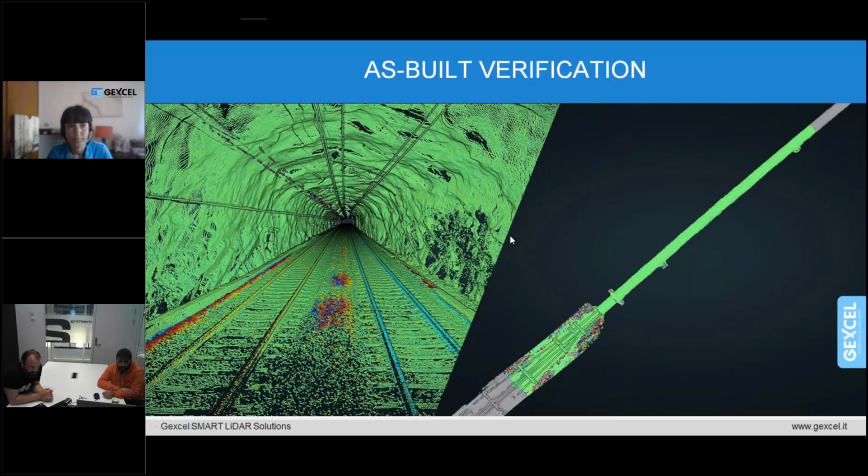And it's a really great way to just visualize a tremendous amount of data and get a good inspection of it.